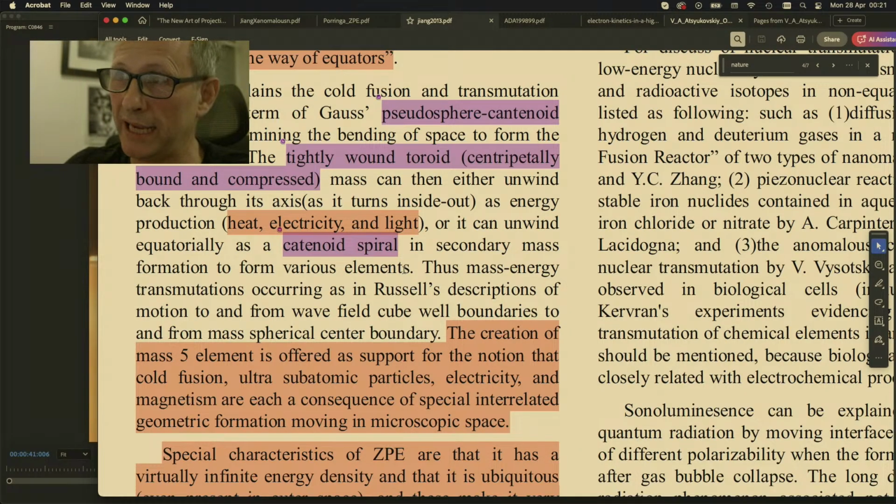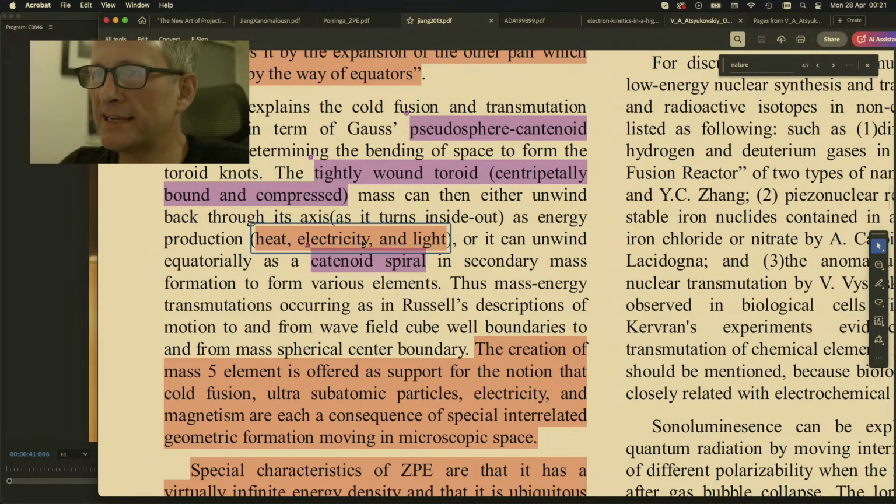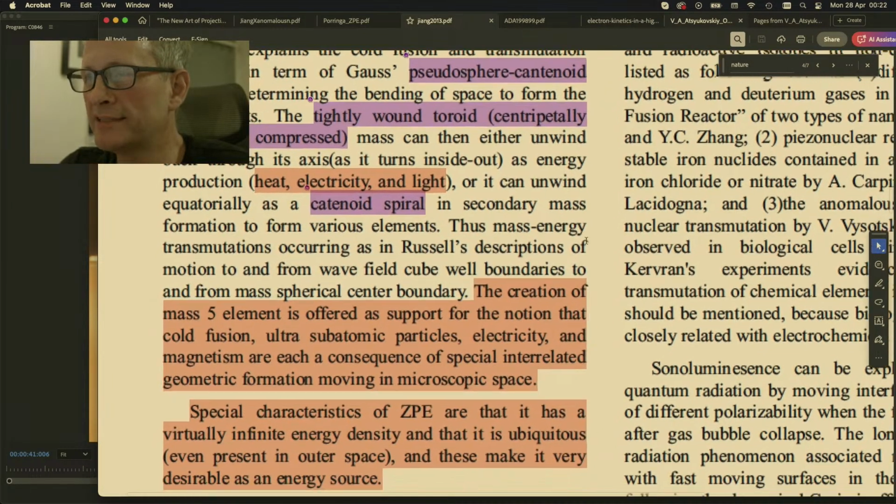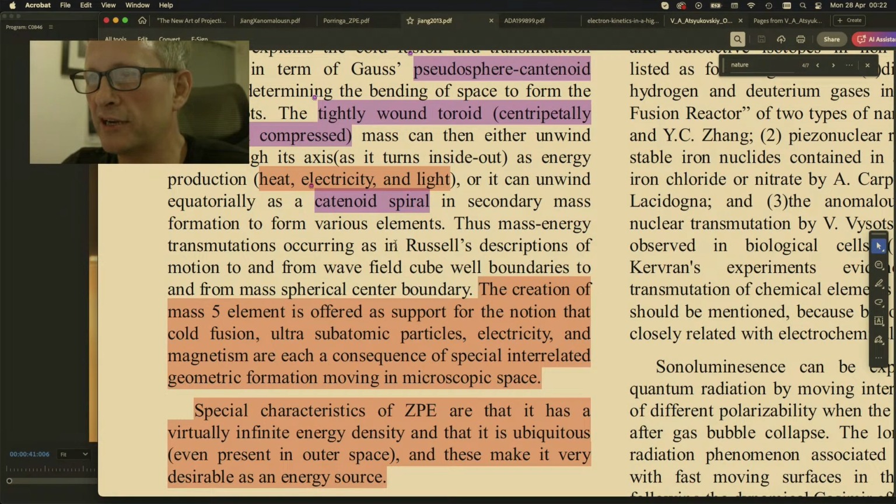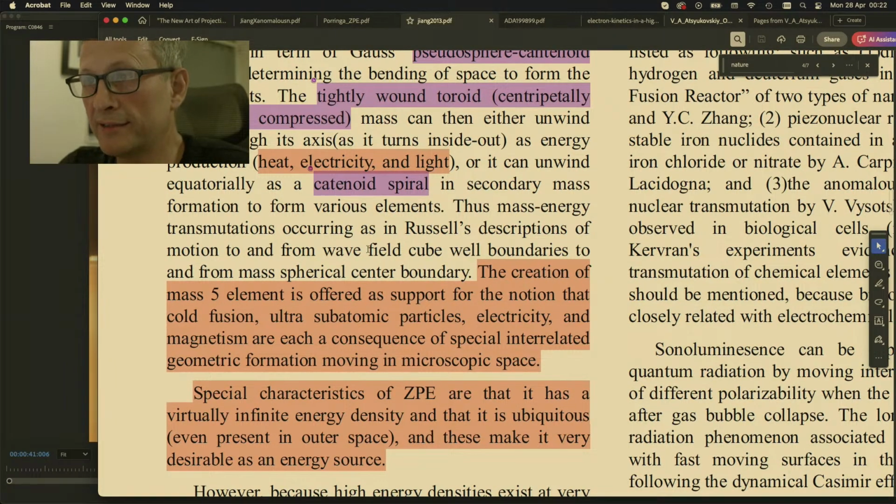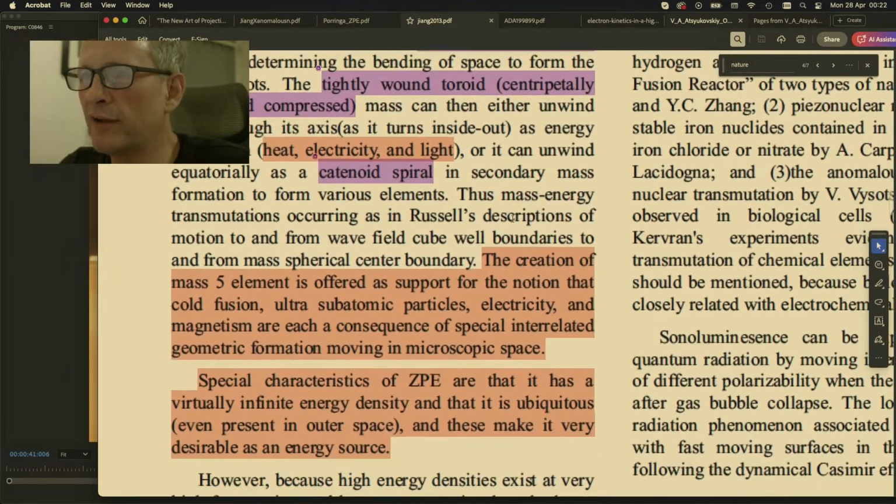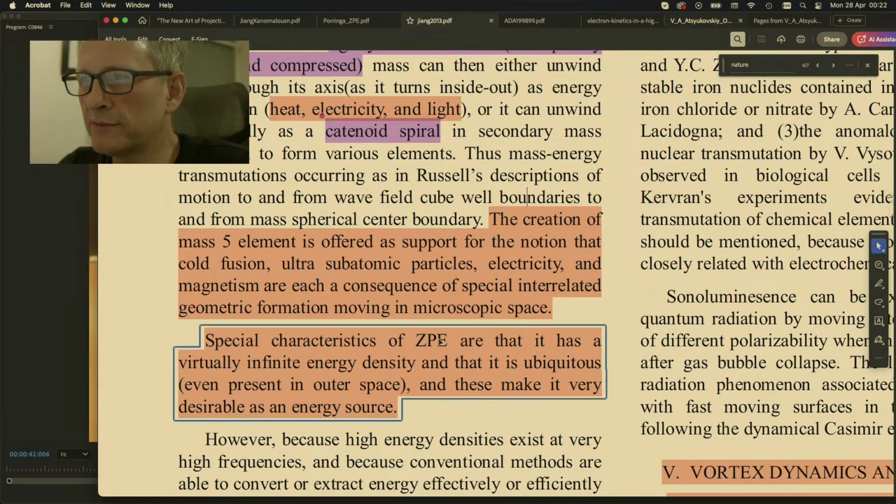But that for me is a boom. Literally, this is what we observe. The matter is transformed either one way by unwinding it, or the other way by winding it. Thus, mass energy transmutations occur as in Russell's descriptions of motion to and from wave field cube boundaries. Wave field. This is a bad translation from the Chinese. Boundaries to and from mass spherical center boundary. The creation of mass 5 element, the 5 lithium, is offered as support for the notion, and so on.